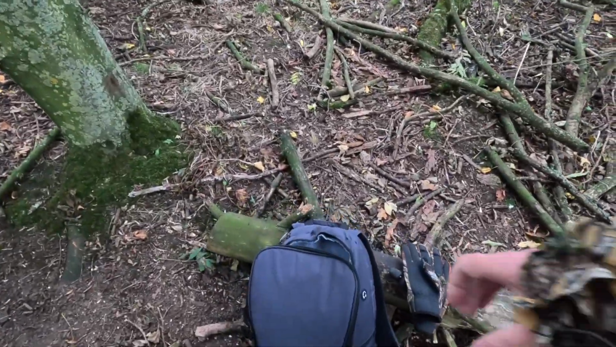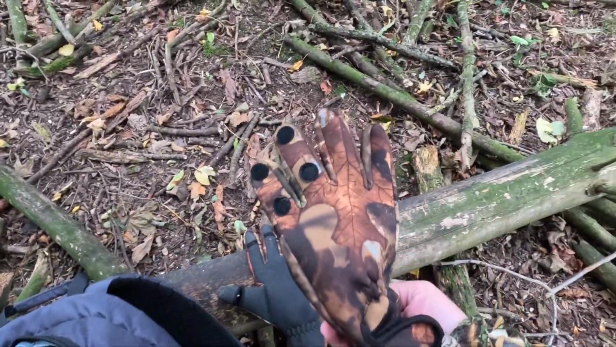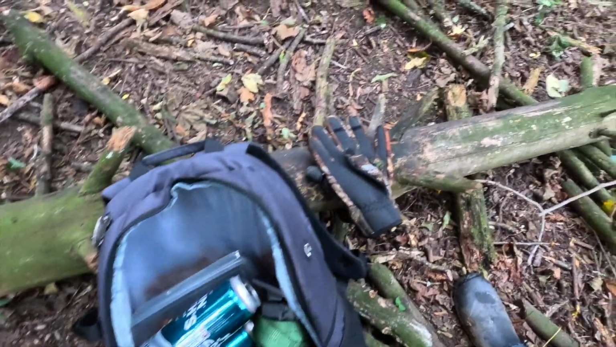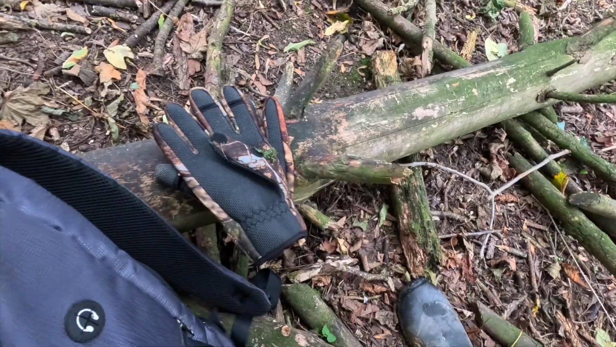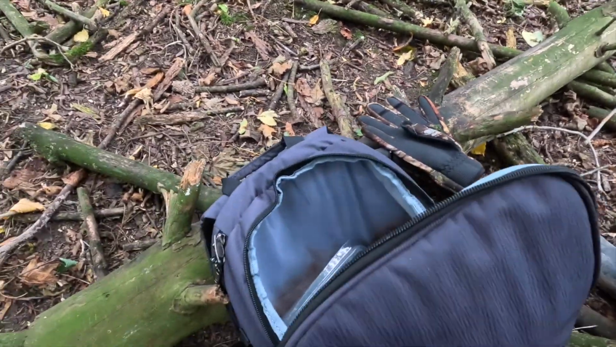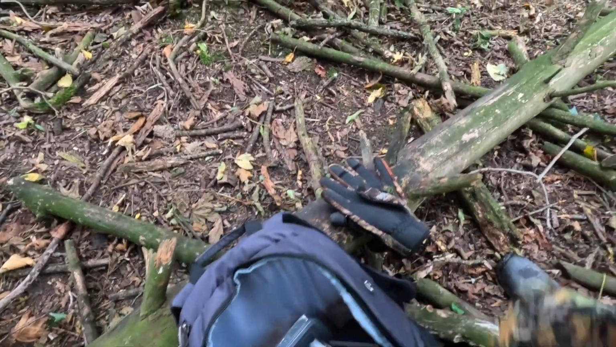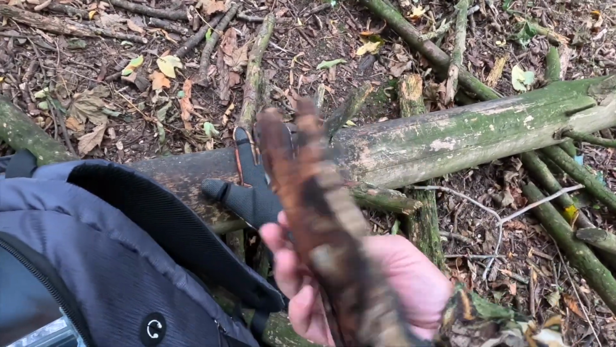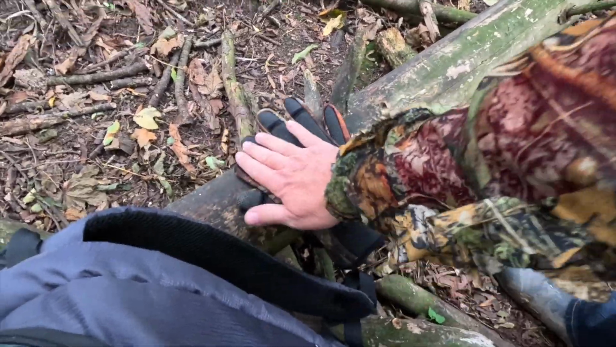These have been brilliant, by the way, absolutely brilliant. This time of year, I knew when I got them as a wonderful gift. It was a bit early in the year to be wearing these, but now they're coming in handy.